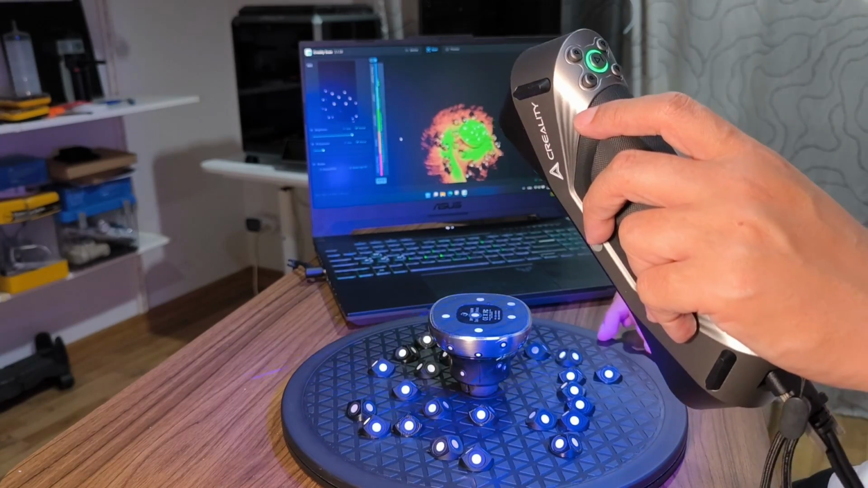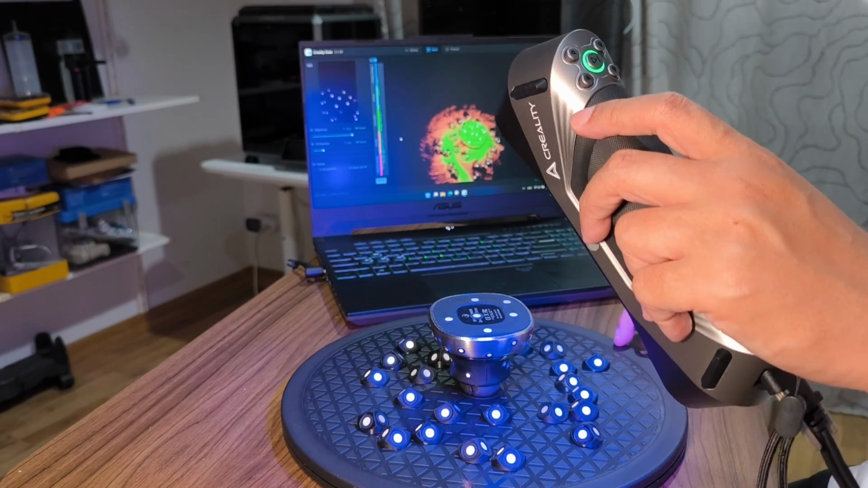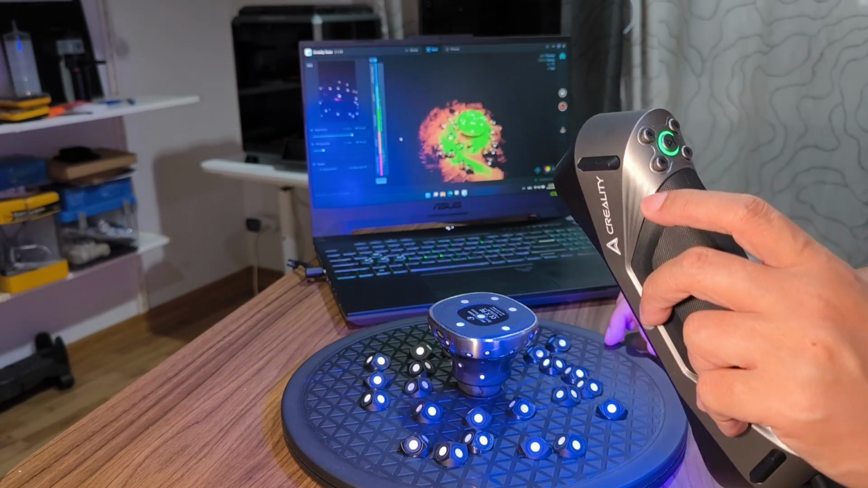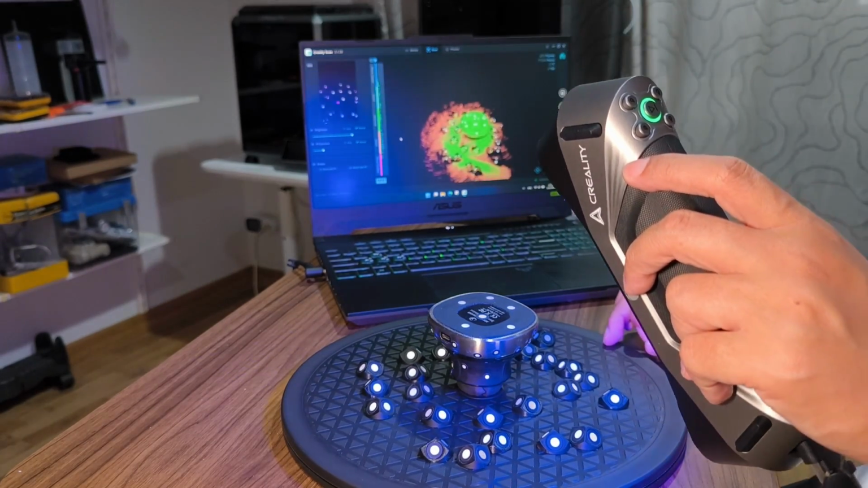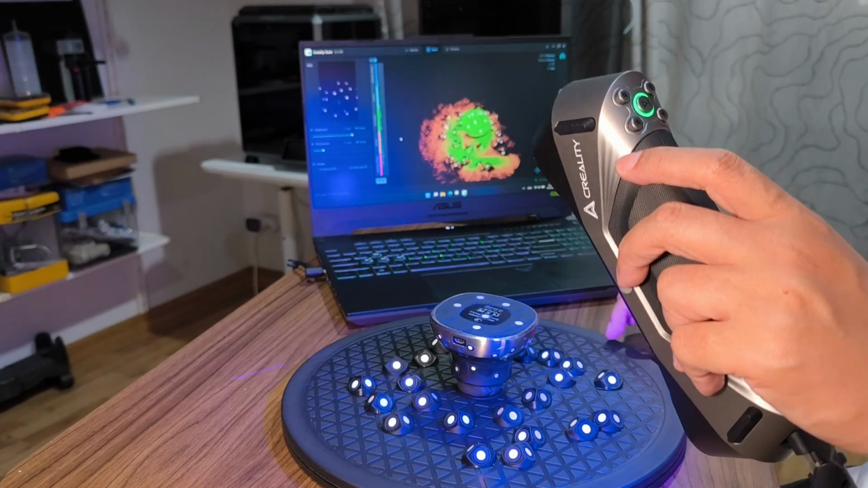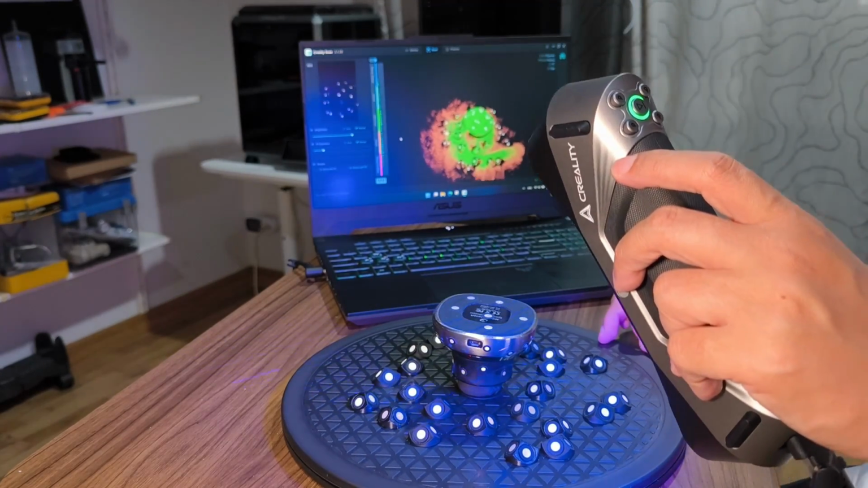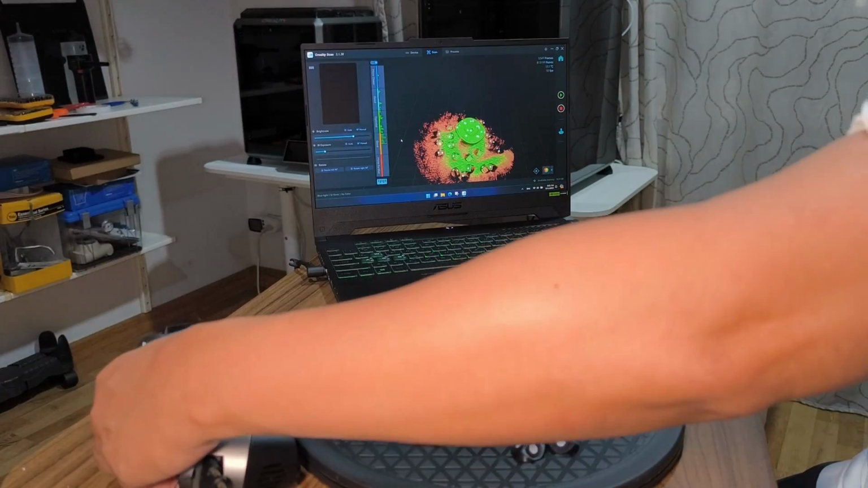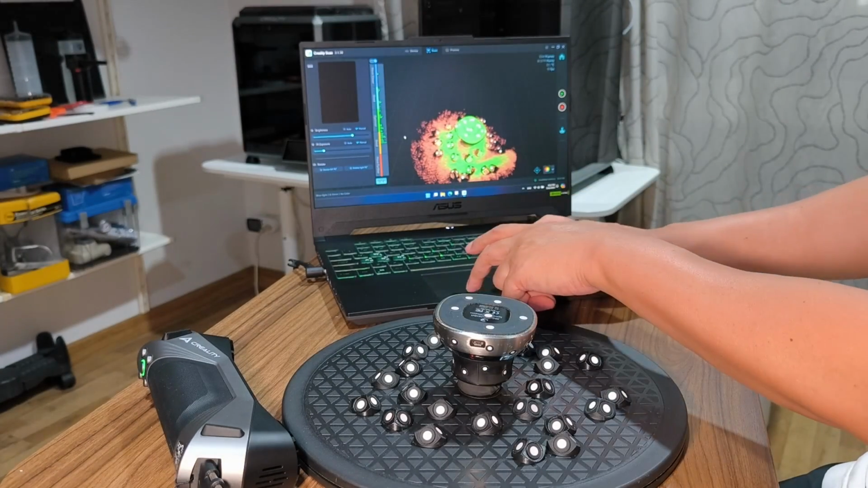If I change the resolution in the viewport to 0.4, I will get 60 frames per second on this laptop, which has an RTX 4070 laptop GPU. Okay, let's see what we have.